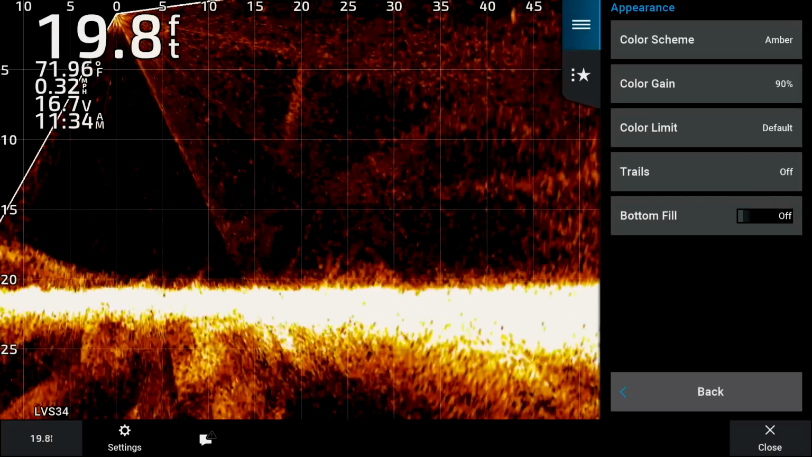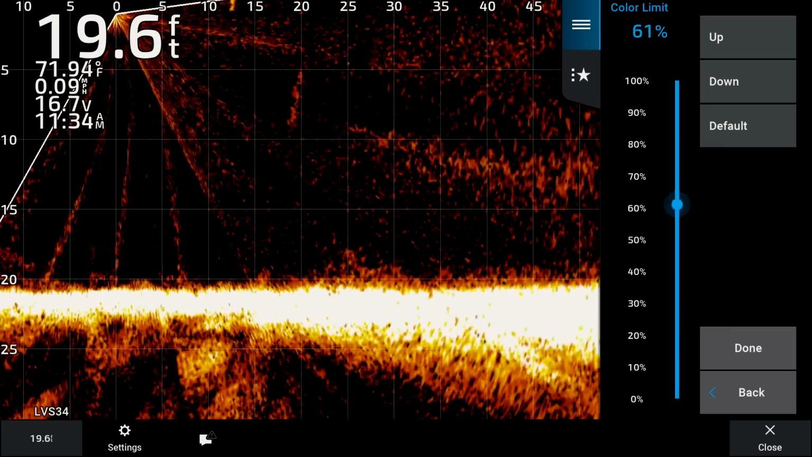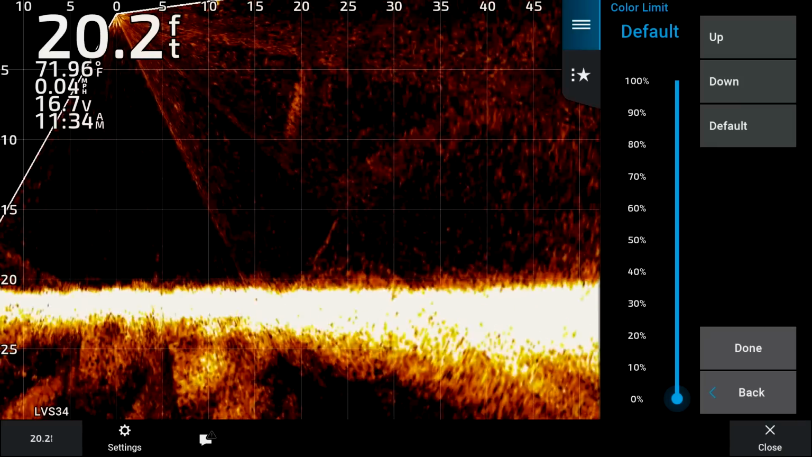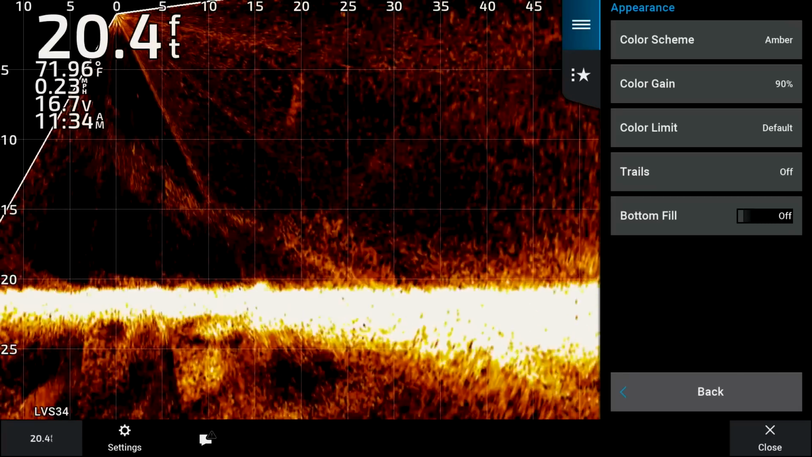Moving on from color gain, we have color limit. That's just a setting that I always leave on default. Again, that's something that you can play around with. It's just gonna kind of limit the color that's on your screen. Again, I always just leave that on default. I don't mess around too much with that. Going down, trails, that's something that I always leave off as well.